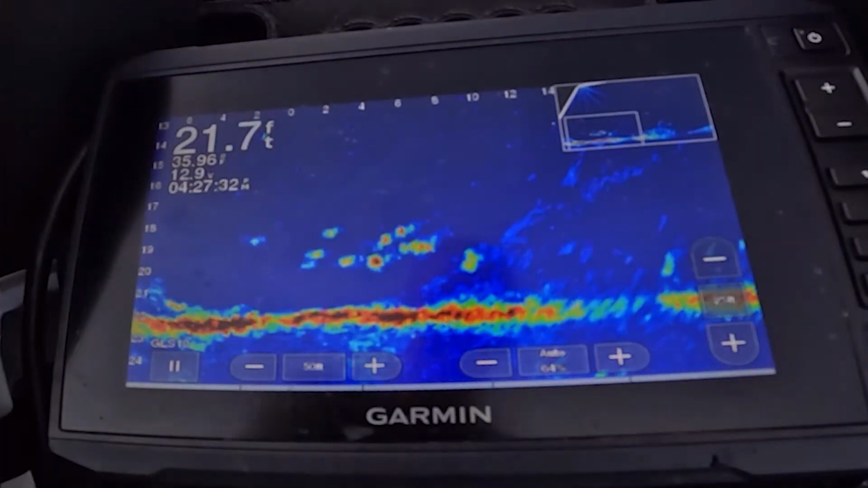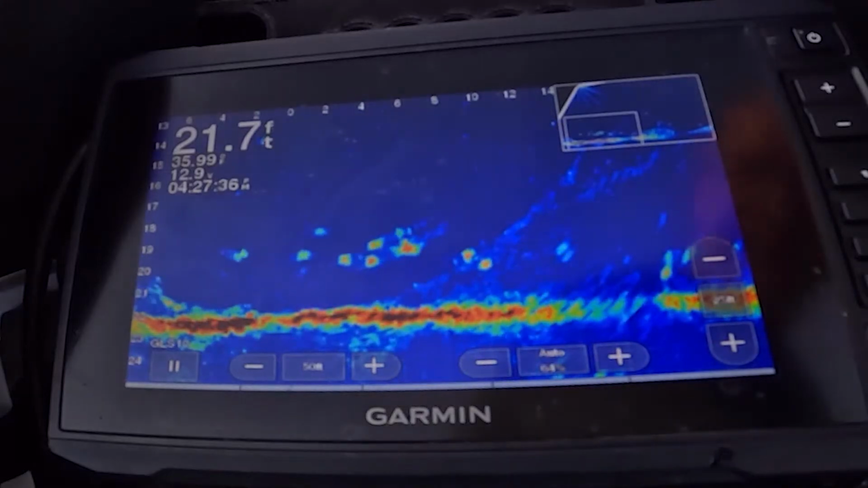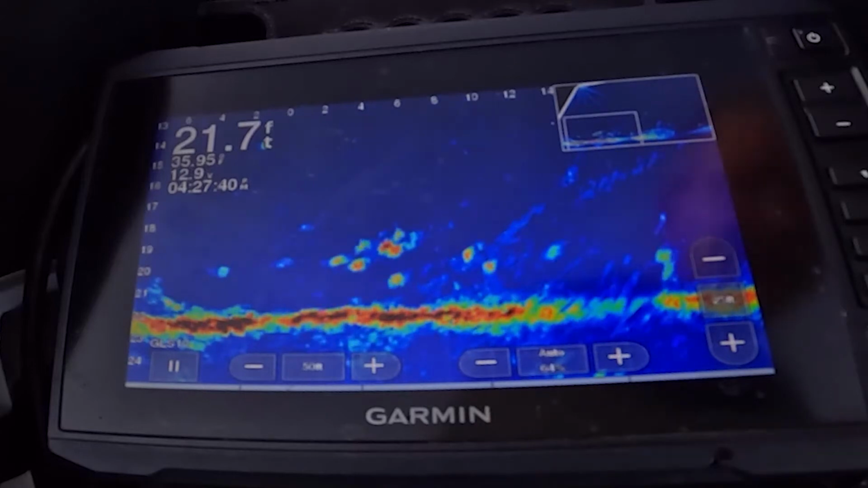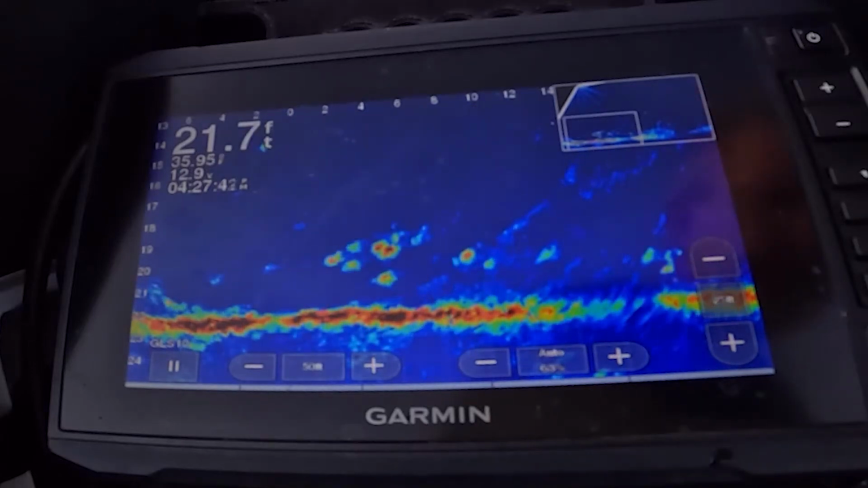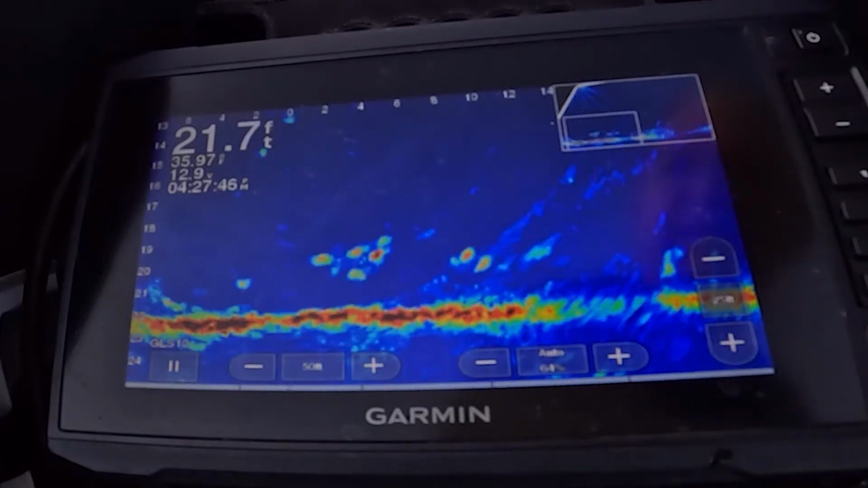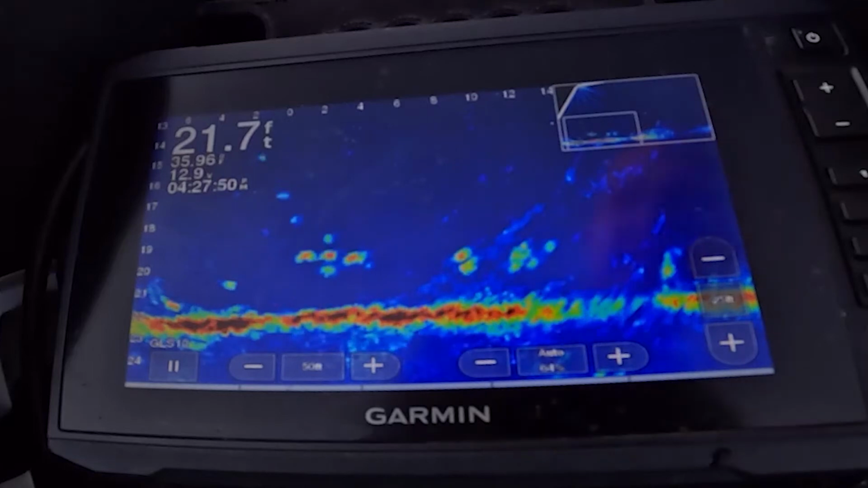I'm gonna drop my lure down there. They're all crappie so far, so let's see if we can capture. They're chasing a long ways, but they're just nipping at it, so they're not real big. They're like 8-inch crappies. I'm gonna move here in a minute. Still looking for a good walleye.